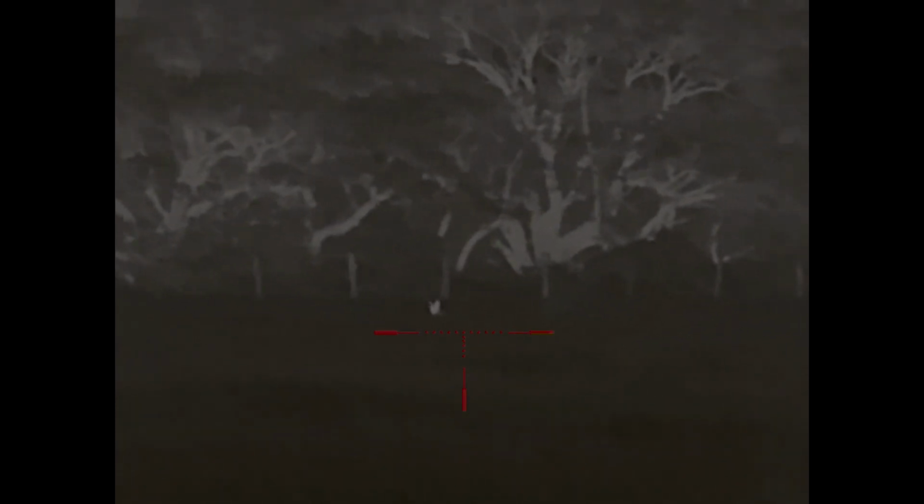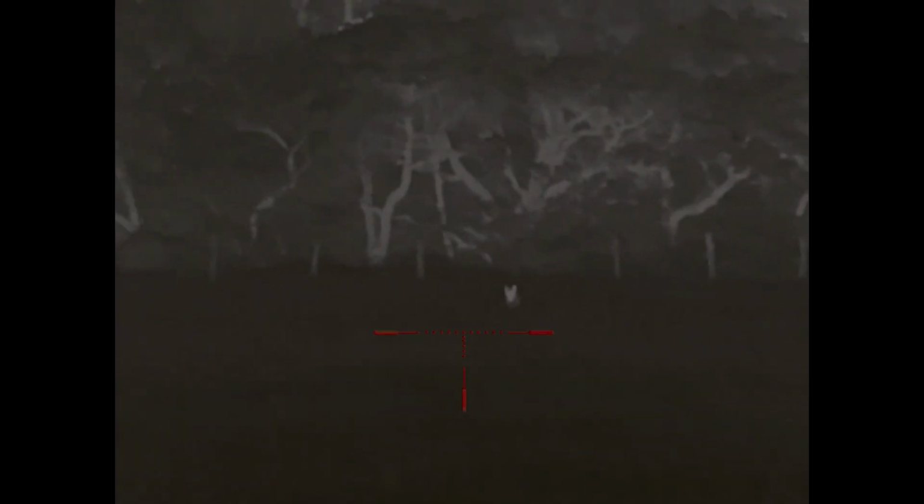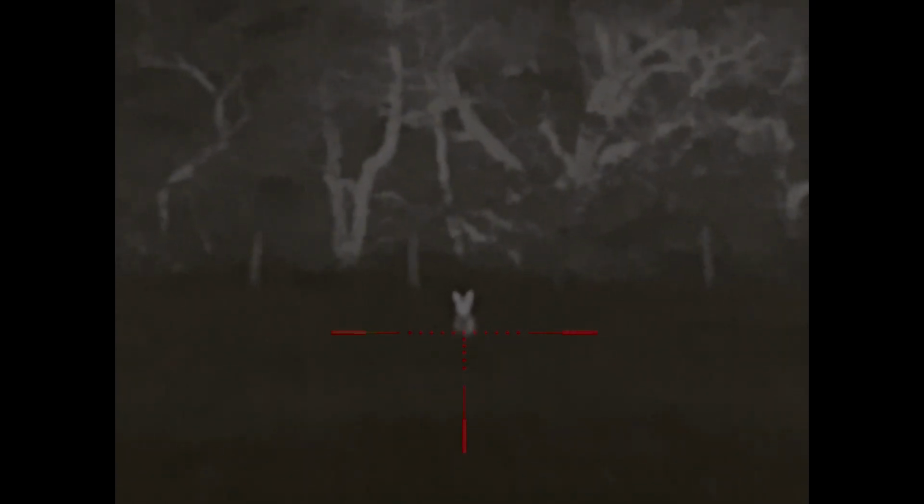And you'll see here, I kind of should have waited a little bit longer probably before I took a shot. I think he would have come in a little bit closer. I think this one was around 80 yards or so right here when I did, and I think I grazed him just on his right shoulder, really, the way he kind of rolled and the way he ran afterwards.